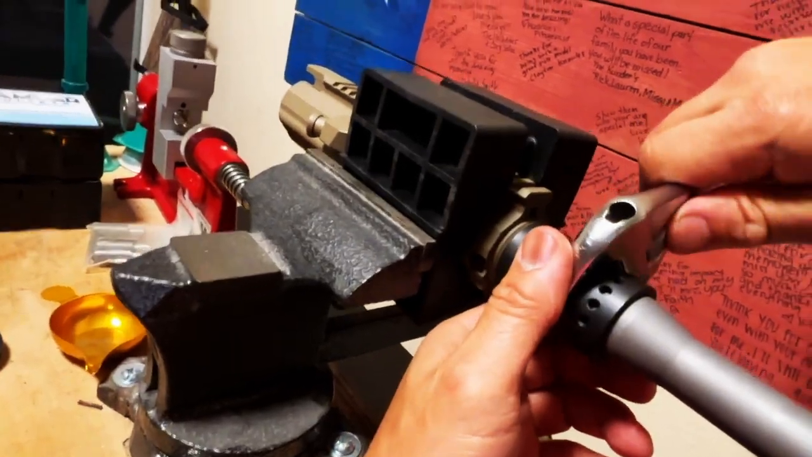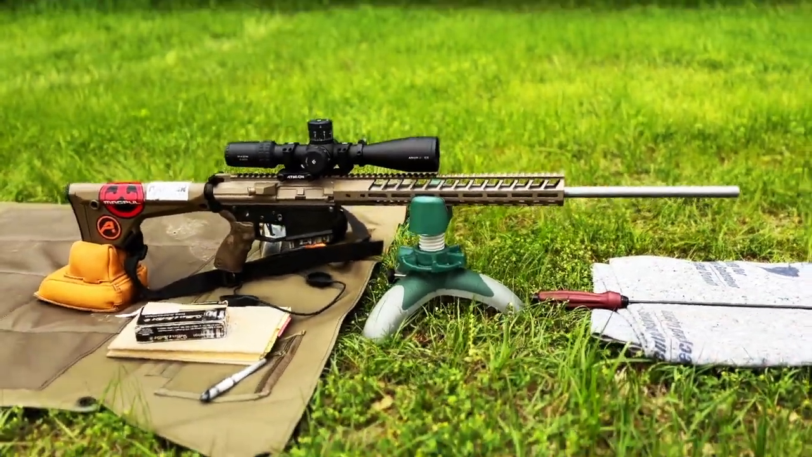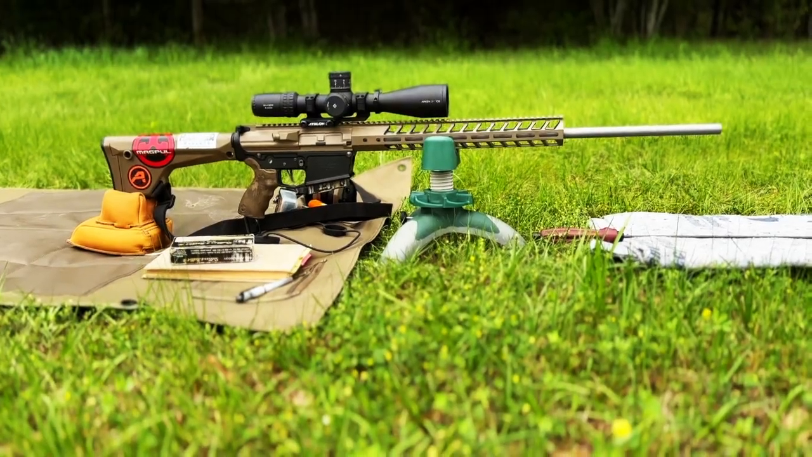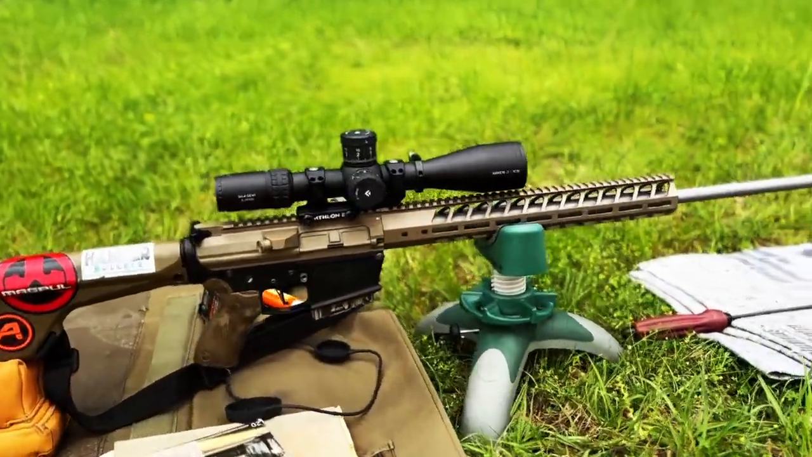I built the shooting system on a Desert Tan upper receiver and a 15-inch handguard from AR-15 handguards. The bolt carrier group and charge handle is from Aero Precision. The Desert Tan from AR-15 handguard does not quite match the Magpul grip or stock, but it's really close.